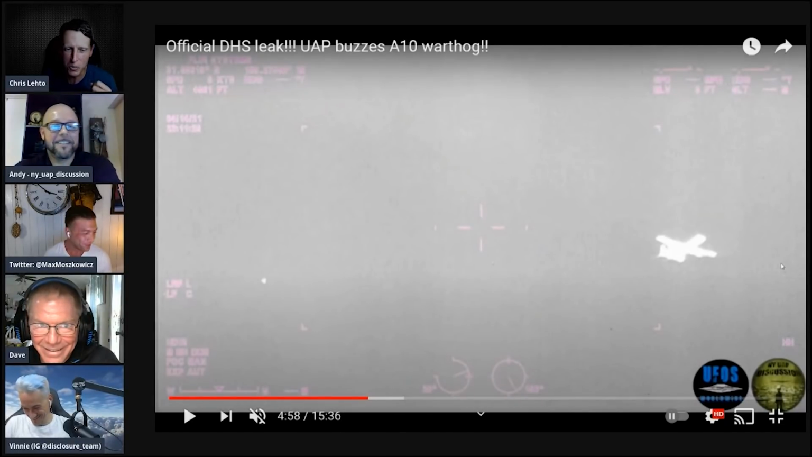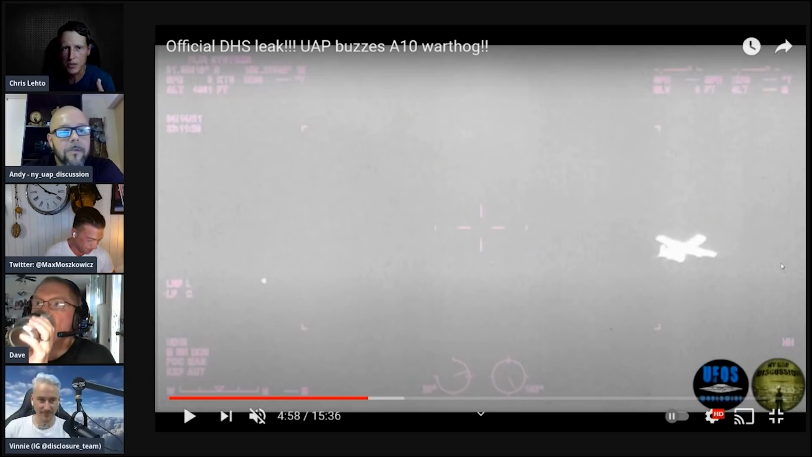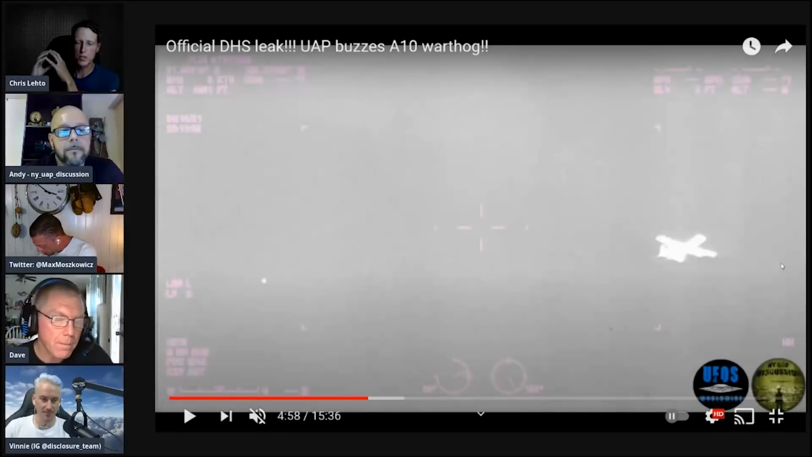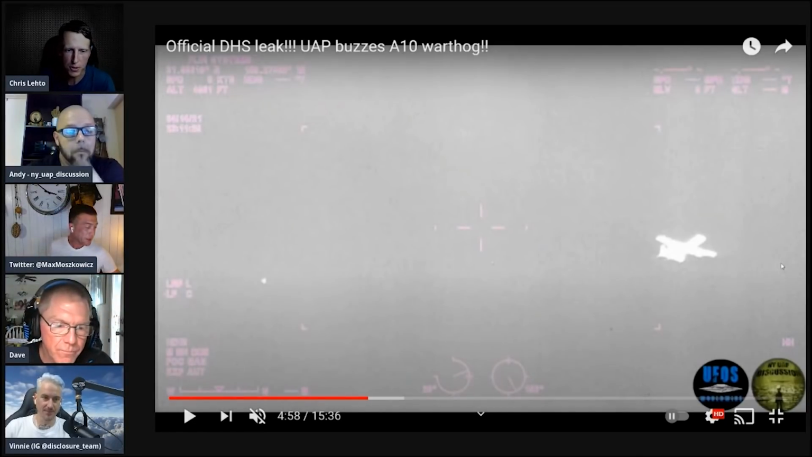What's interesting, so Ryan Graves said, at least in the visual observation, that it was 15 to 30 feet. It's as it splits their formation, right? The box orb splits their formation. Yeah, 15 to 30 feet, which is larger than I've kind of had in my brain for these things.